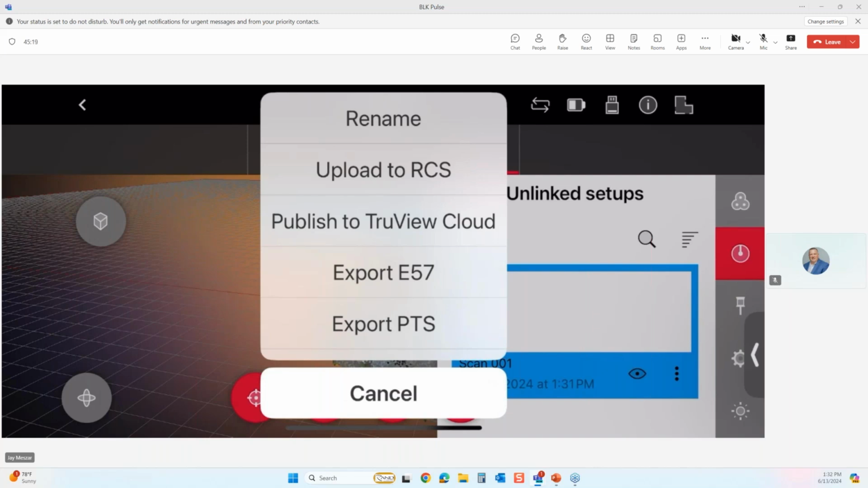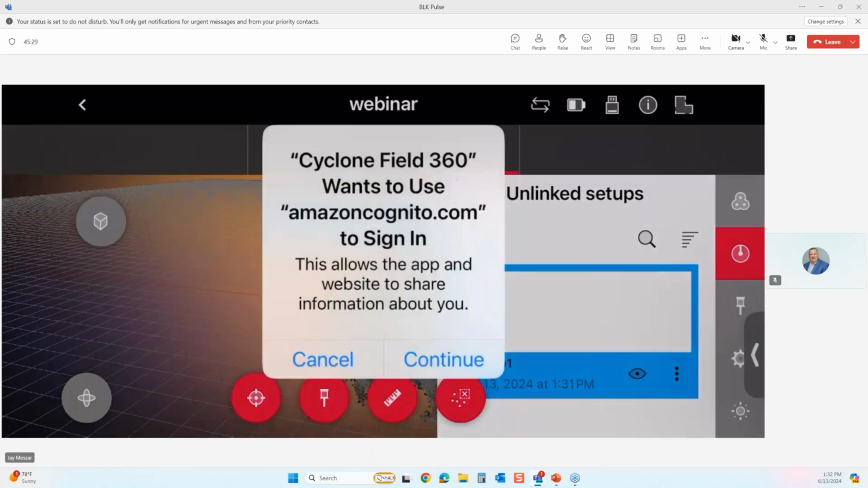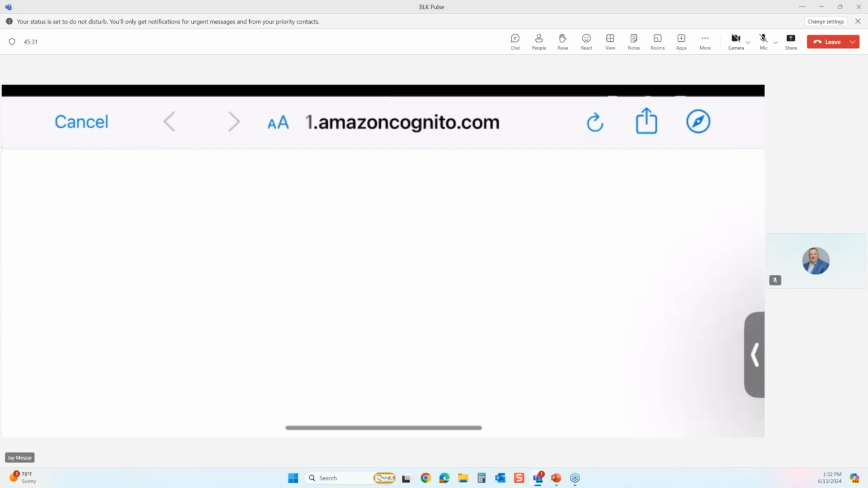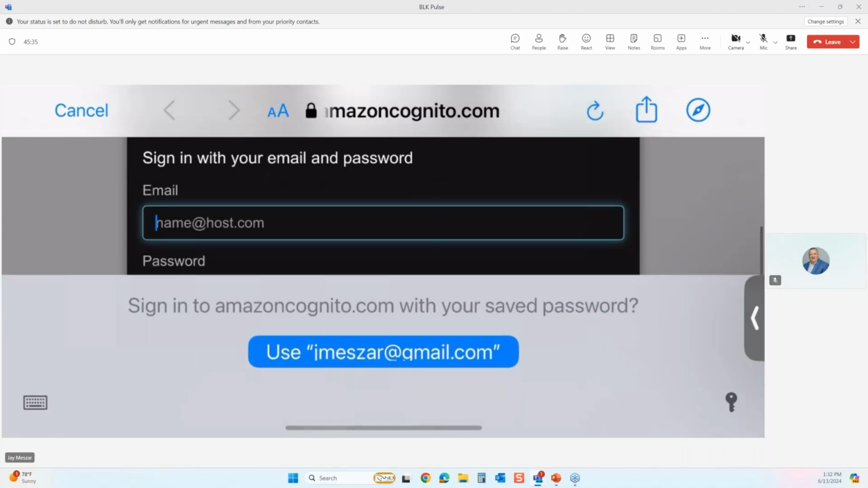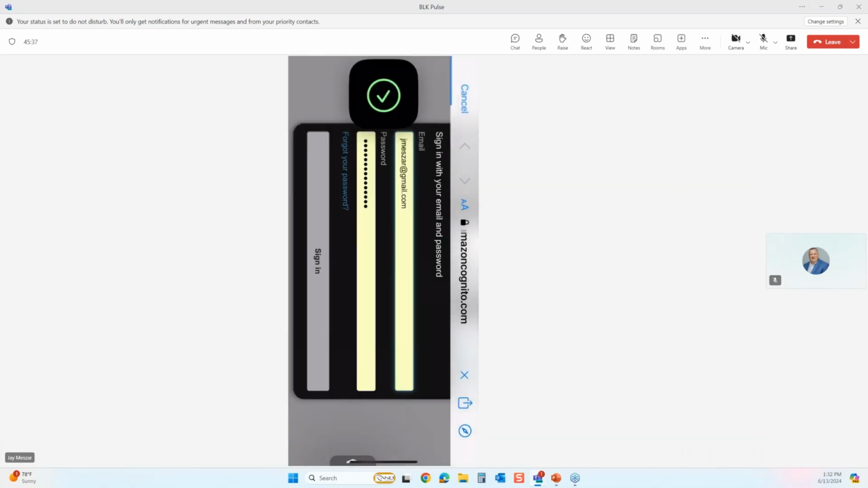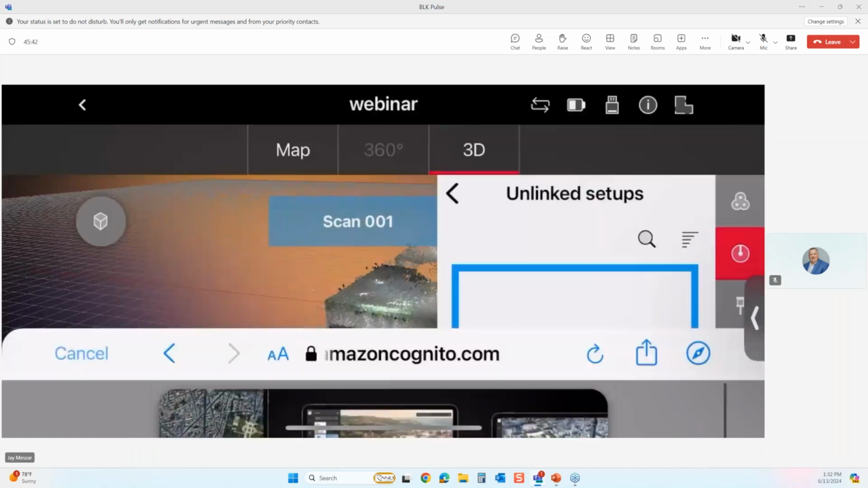I can upload directly to Reality Cloud Studio, and my mobile data is going to be used. Do I wish to continue? Of course, I can hit yes, and that's going to start uploading my data to Reality Cloud Studio, where I would use my login. Oh, wrong password.